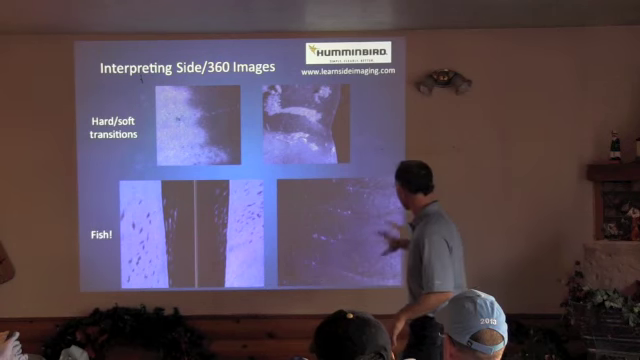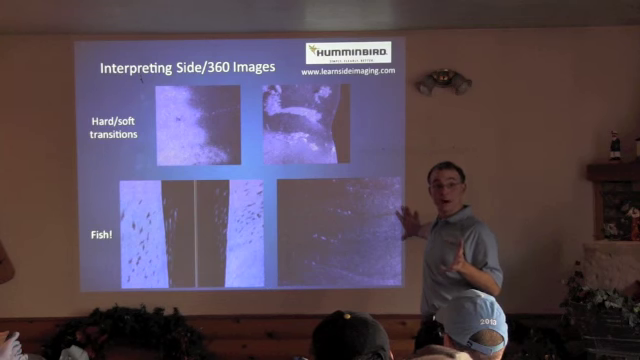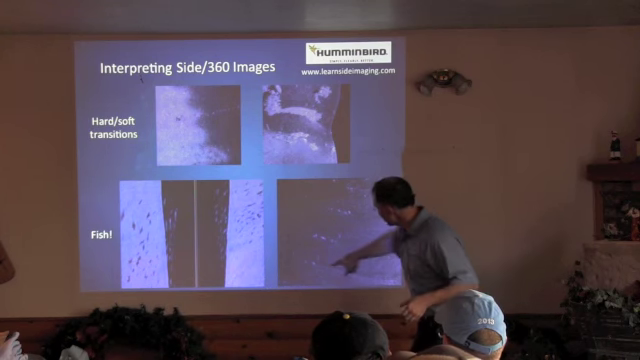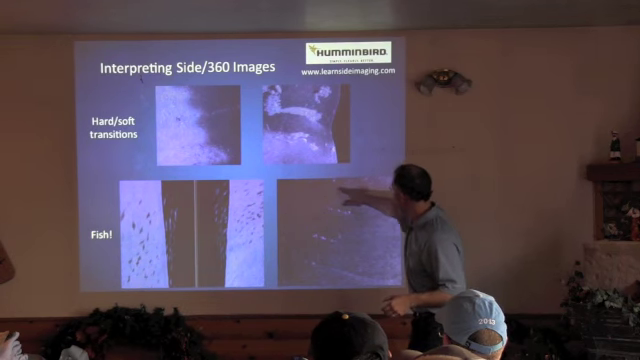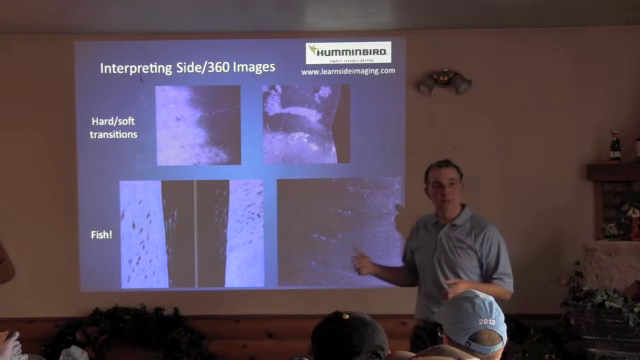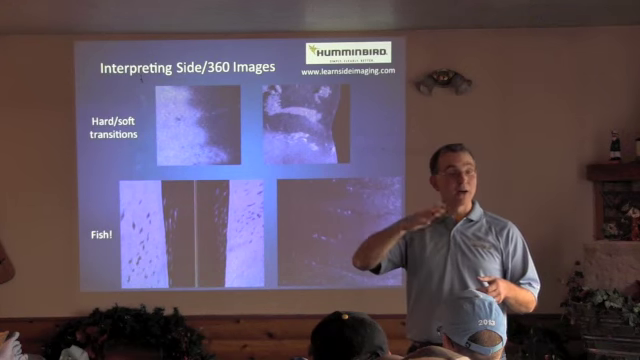Now in contrast, over here are fish that are strongly related to the bottom, sitting right in the bottom itself. Okay, maybe if you concentrate closely enough, you can see a series of horizontal little stripes here in that image. This is the washboard sand bottom that's found in a river.